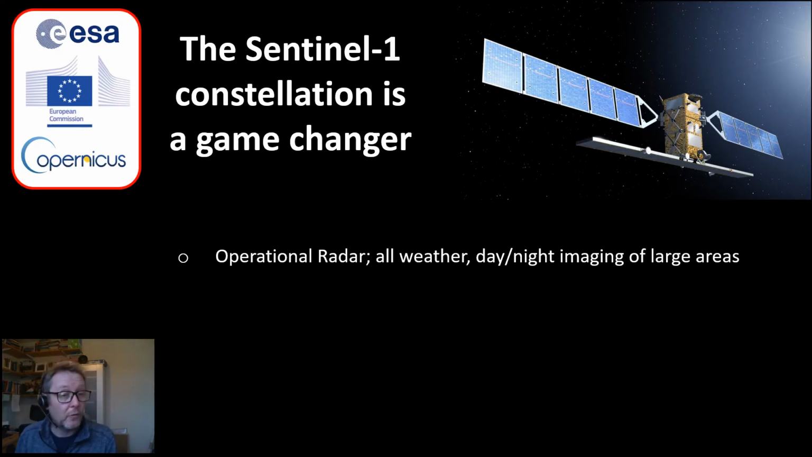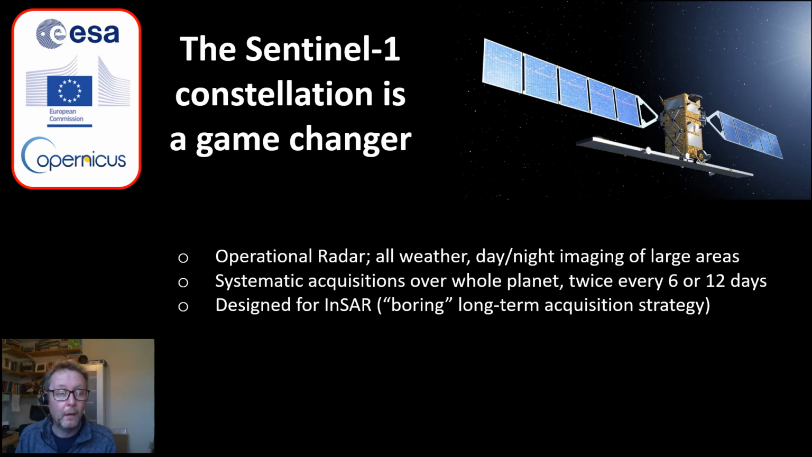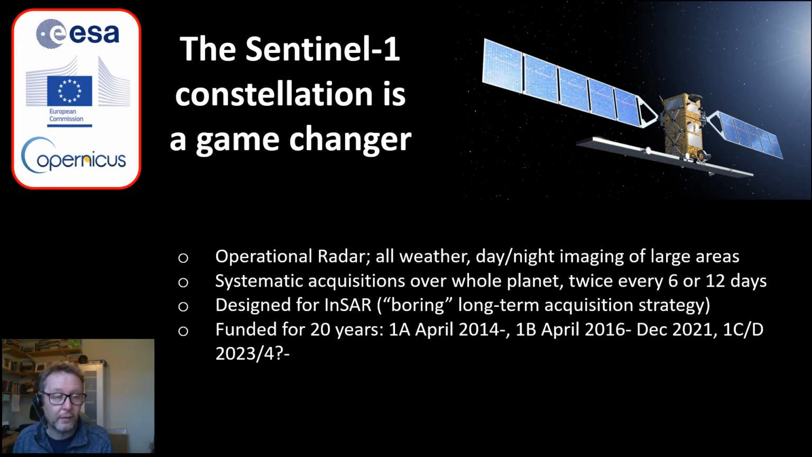So Sentinel-1 is a game changer. It's an operational radar. Like all radars, it's all-weather, day-night imaging, but it's able to acquire data over very, very large areas. In fact, over the entire planet, either twice every 6 or 12 days when 2 satellites are operating. It's designed for InSAR, so it actually has a really boring long-term acquisition strategy, acquiring the same data type again and again and again. So you can build these long time series.